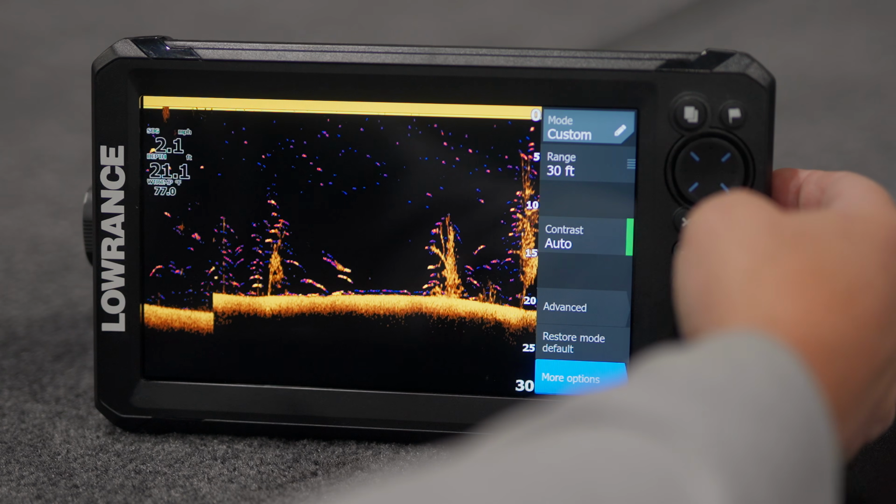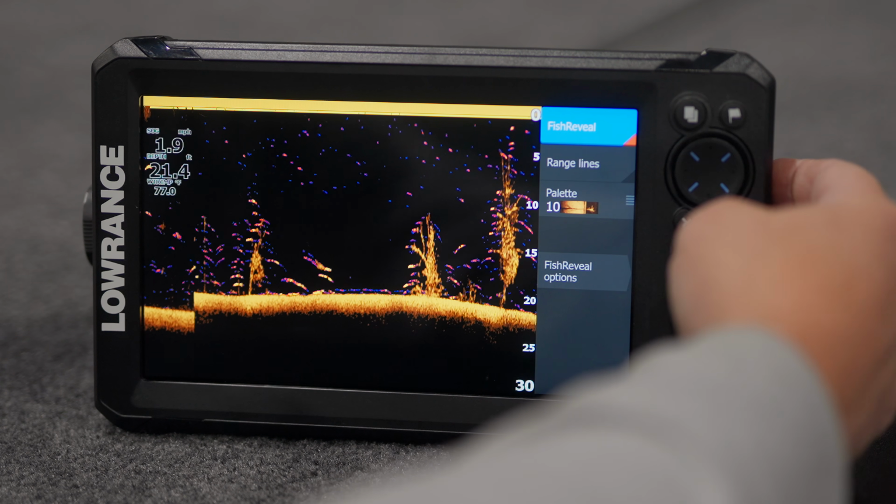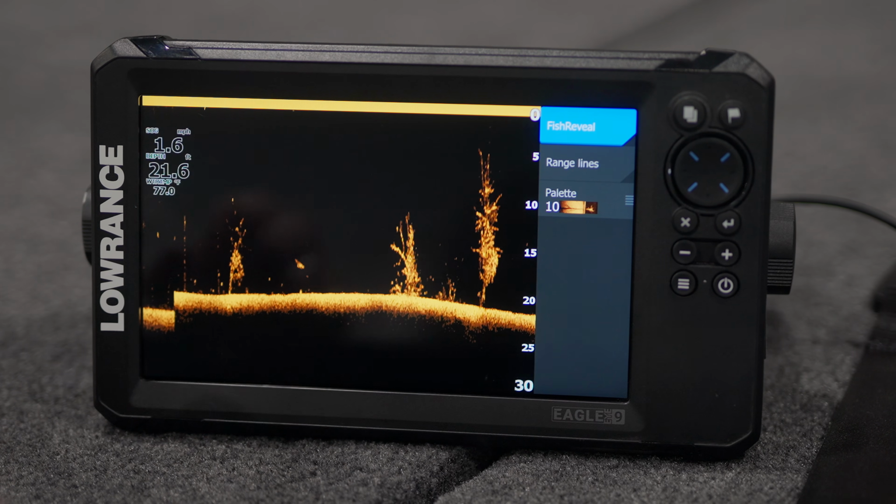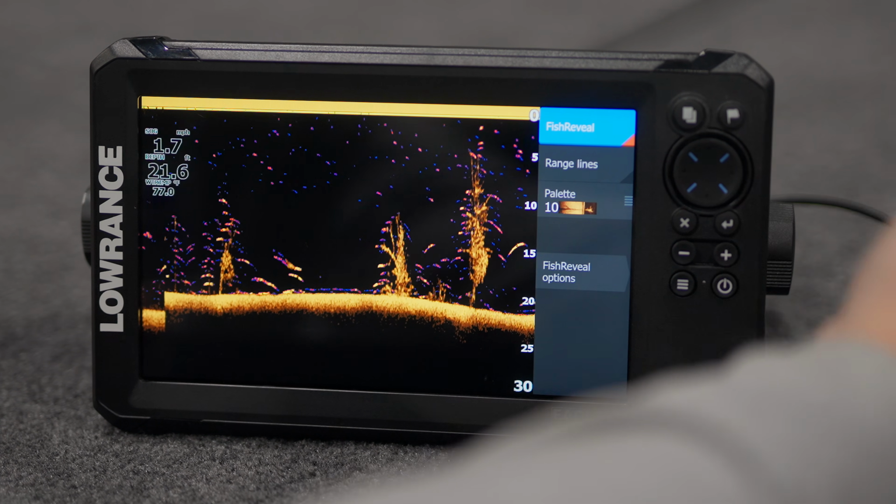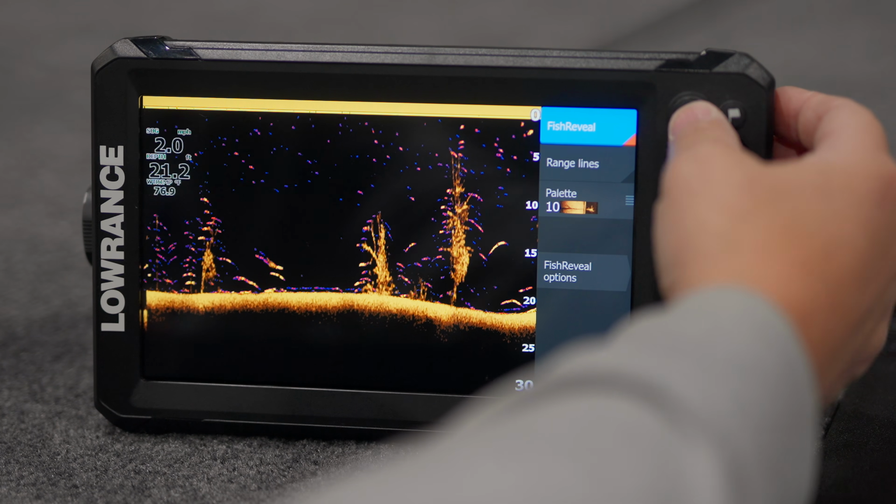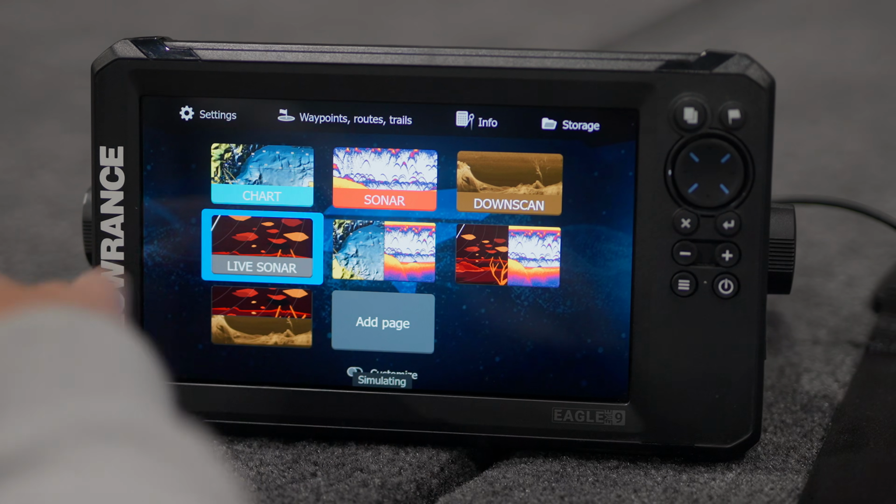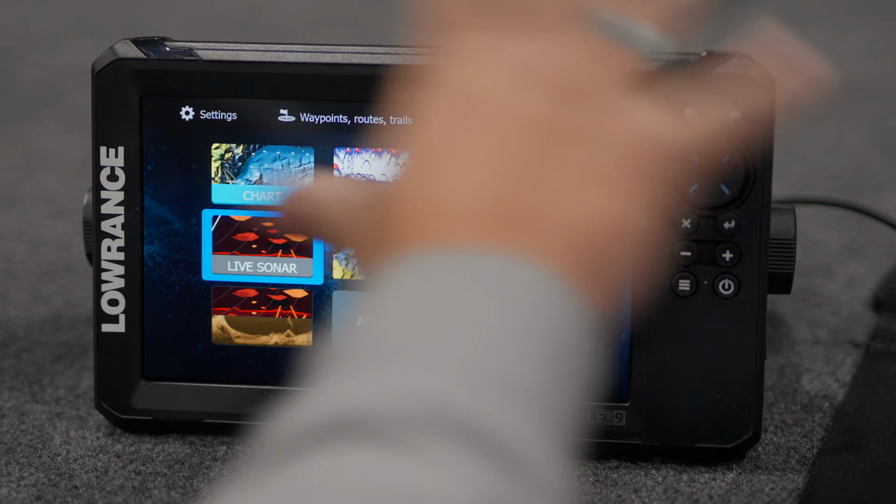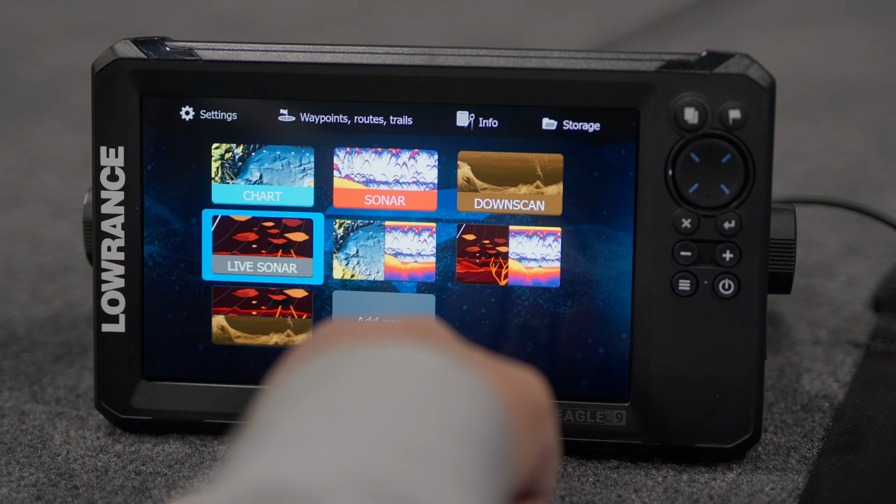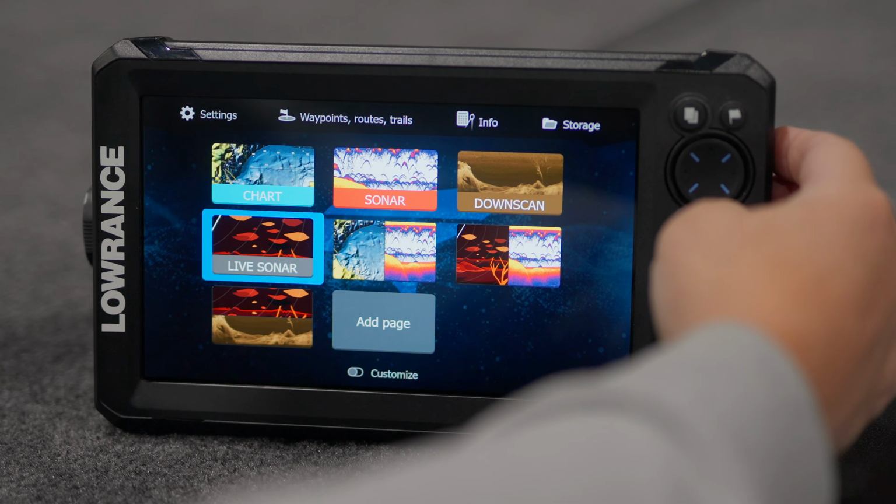Come in here to more options, and we can change our color palette. You can see fish reveal is on. If I click that off, that takes that away. So depending on if you want it on or not, and then let's go and exit out here now. Let's go into our live sonar. So those are going to be the 4 that are going to be there. You're going to have some preloaded panels, and then we can add, so that you can design how you want to. We'll get into that here in just a second.